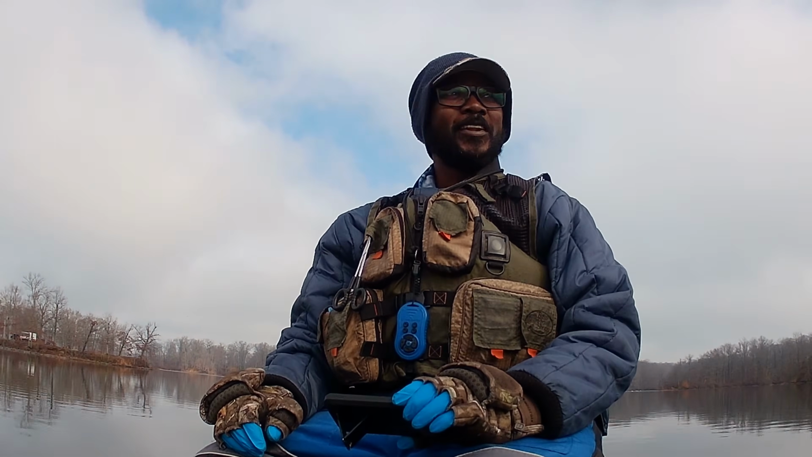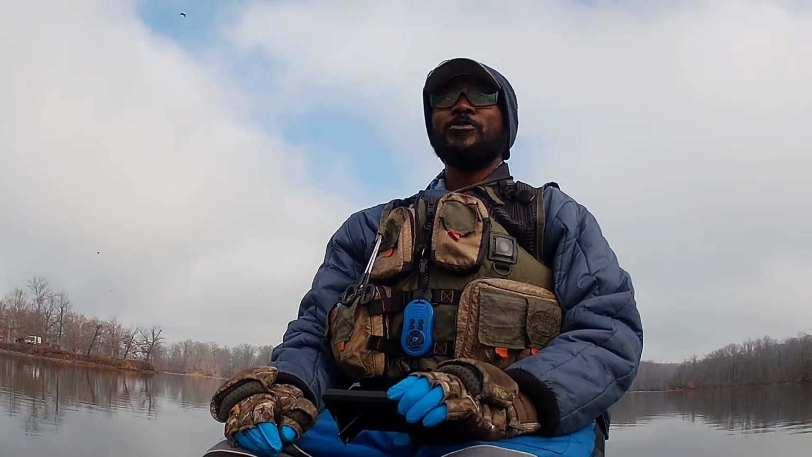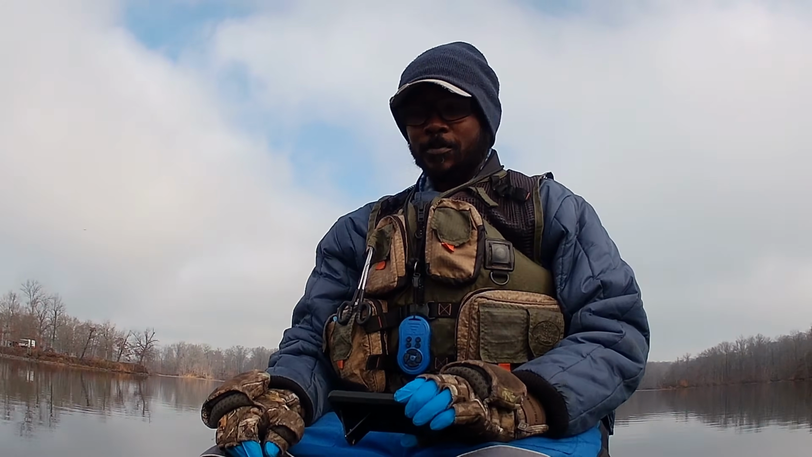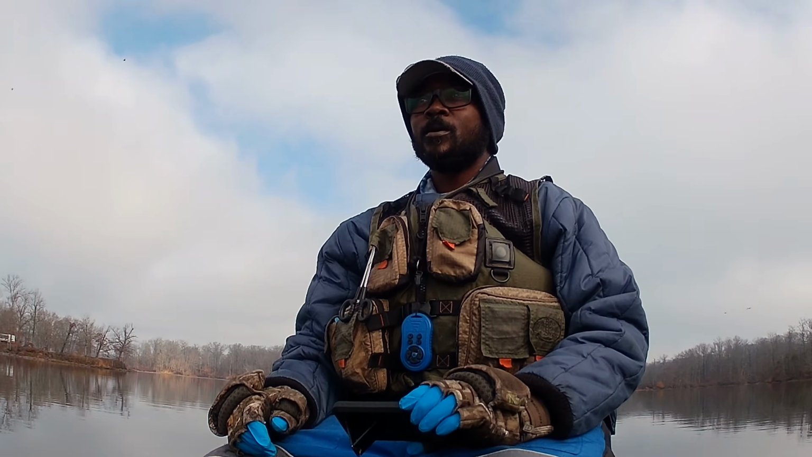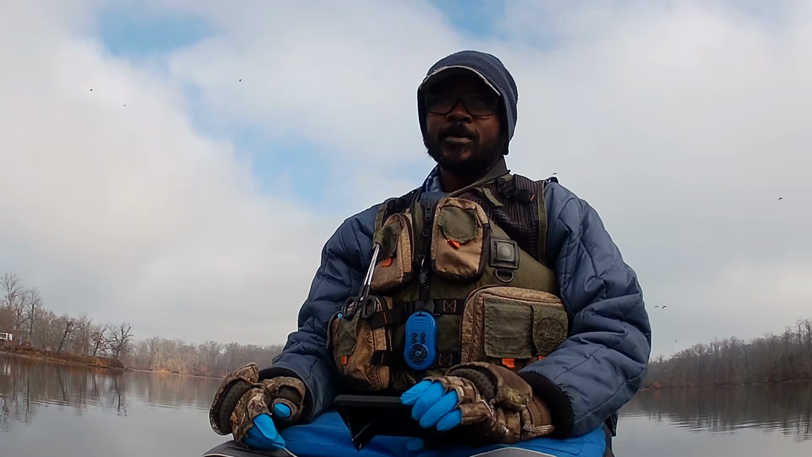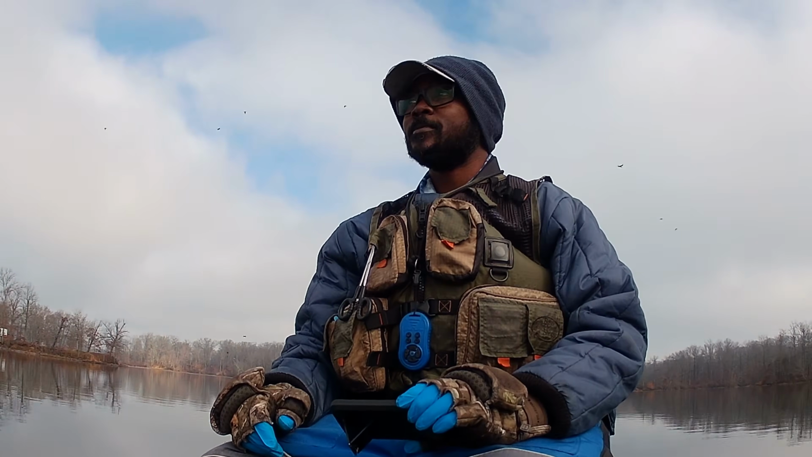The best Livescope settings. We're going to go through my setup and what I believe is the best Livescope settings for me. And I'm hoping you can maybe put in the comments down below what your best settings are, or even while you're looking at mine, tell me what I can do better. But here we go. All right.